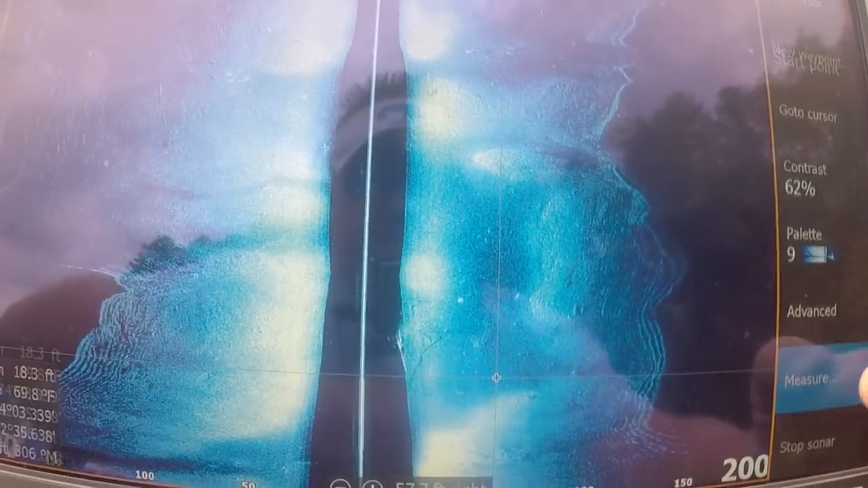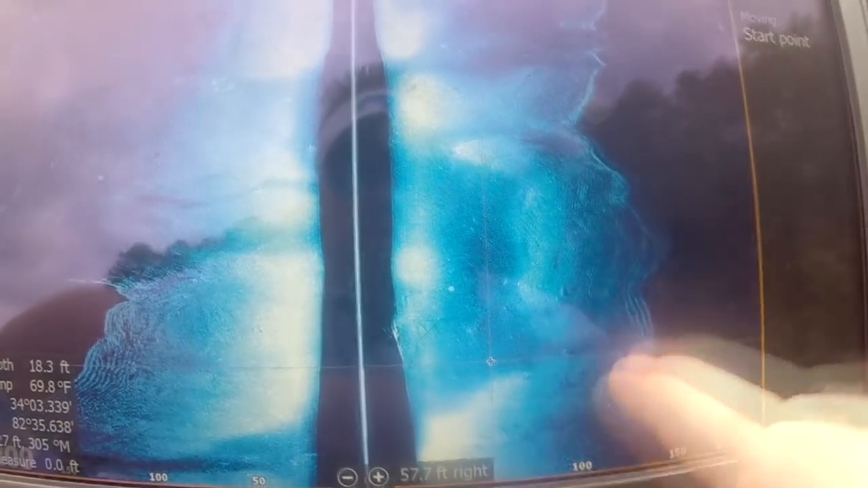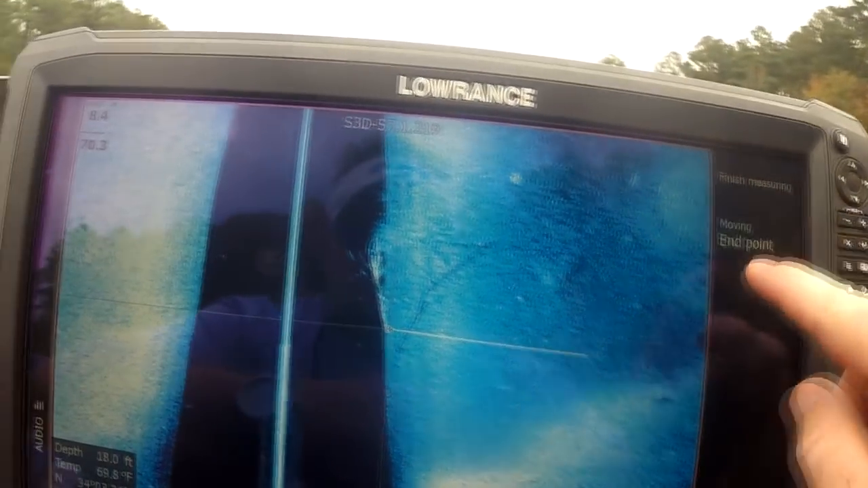So what you want to do is touch where you're actually going to be, and then you can hit menu and then go to measure. Now here's the tricky part, it says moving starting point. The easy thing to do is touch there at the base and zoom in. Touch there at the base, and where it says moving starting point, once you get it on the base, you touch over here and go to move end point. You touch at the end of it.